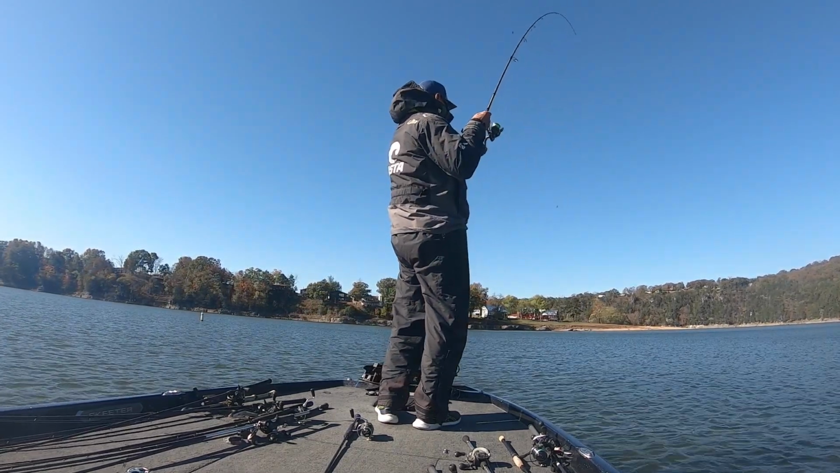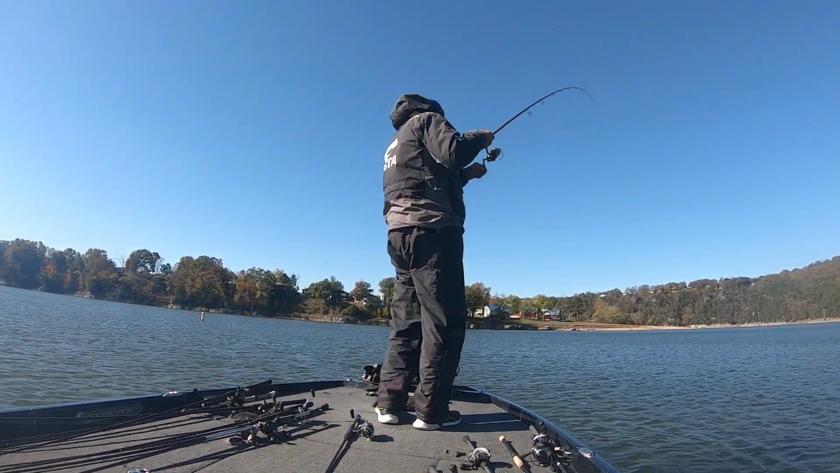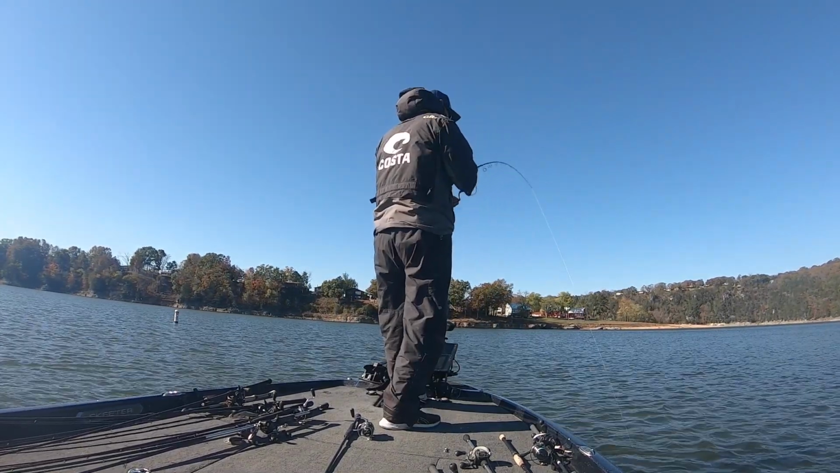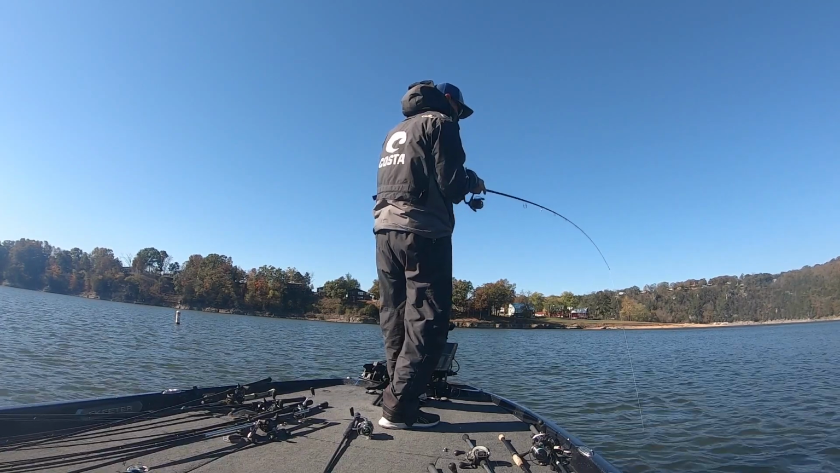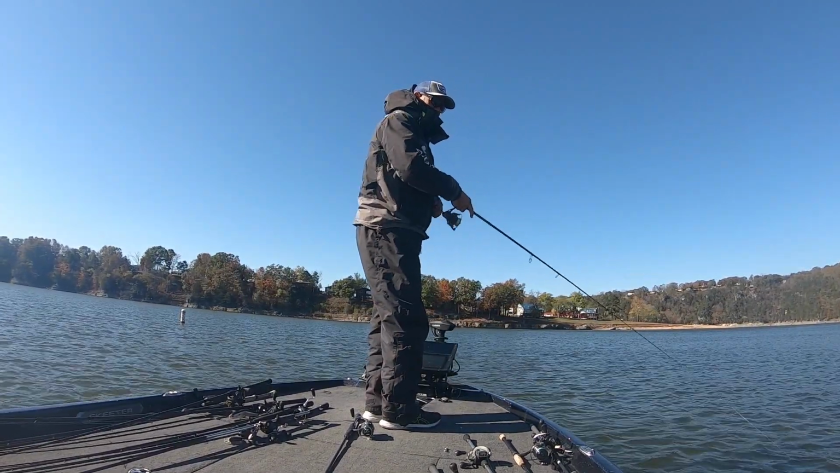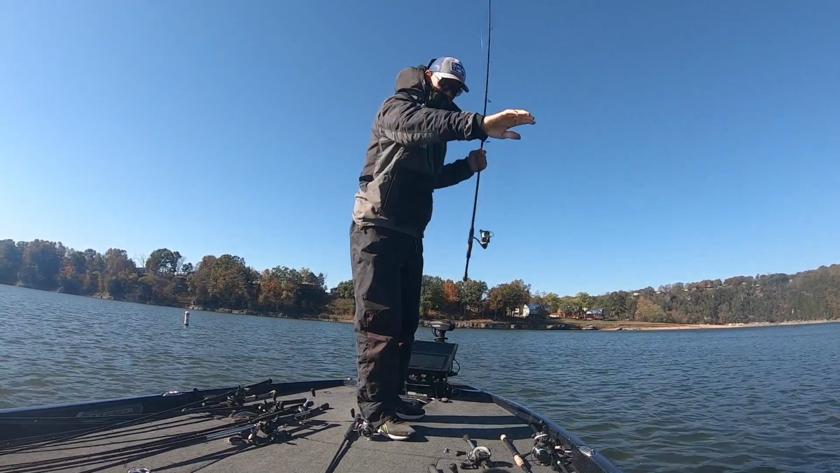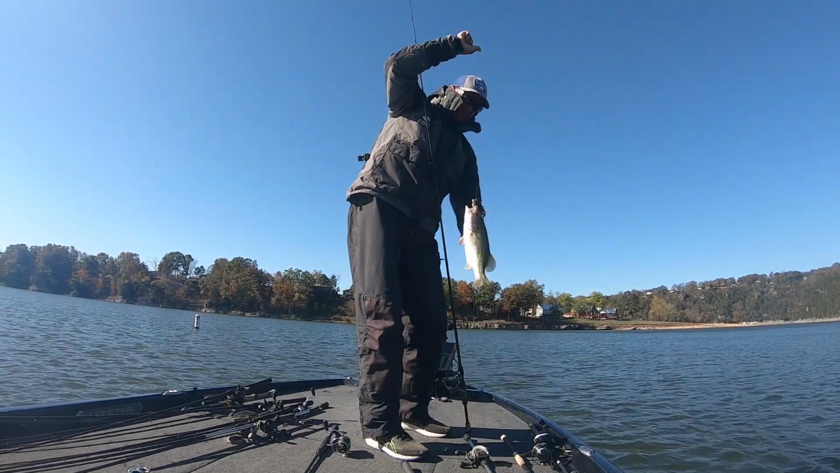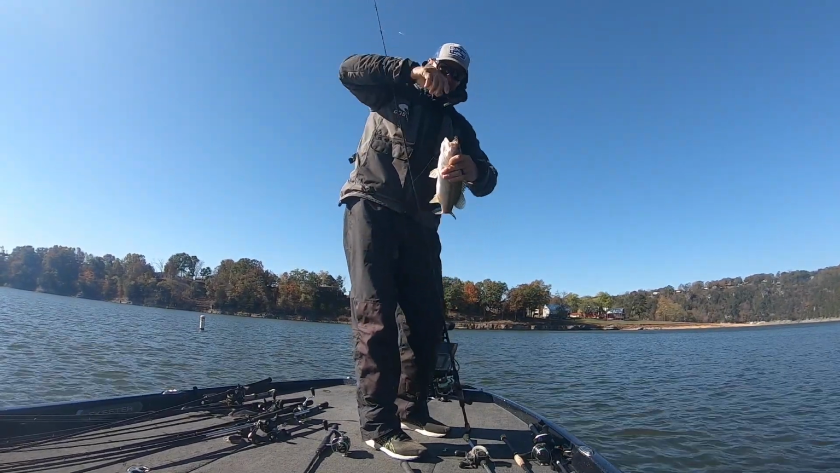I catch a couple keepers, but then once again the small ones come in. And when I say small ones, they're all like 14 inches. They got to be 15 at Table Rock, and they're these 14 inchers, 14 and a half. I'm like, yeah, this is what I remember. But there's a bunch of them. Now, I will say, you can catch them for a little bit, and then they start getting really tough.